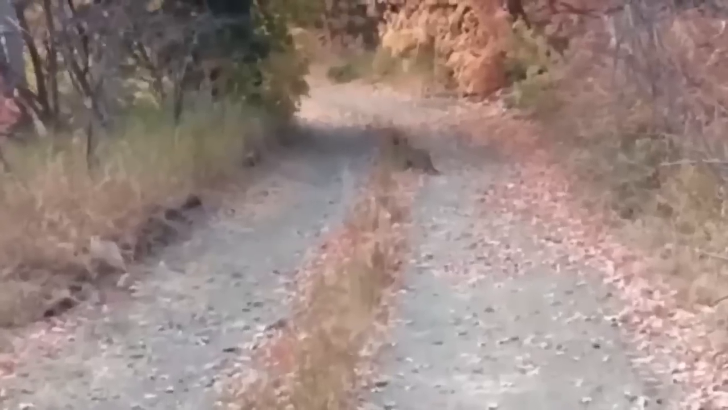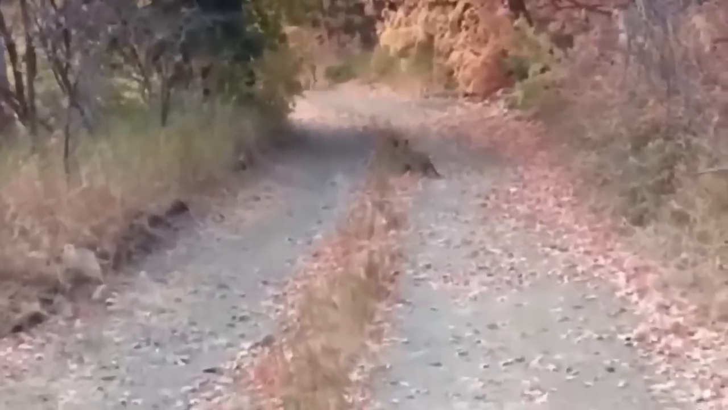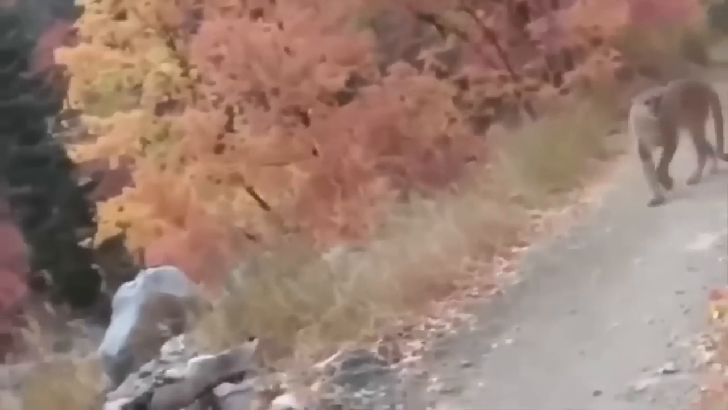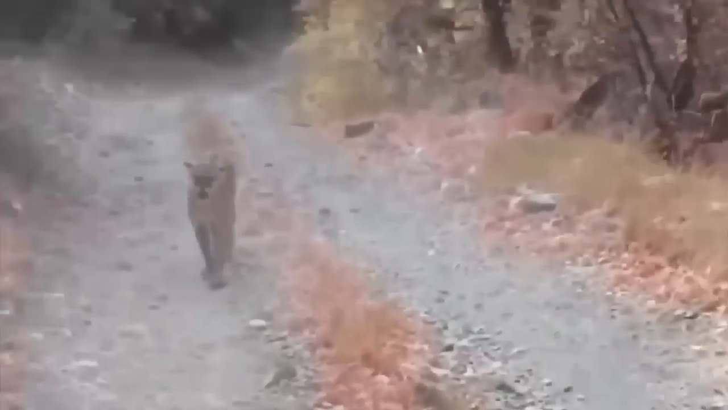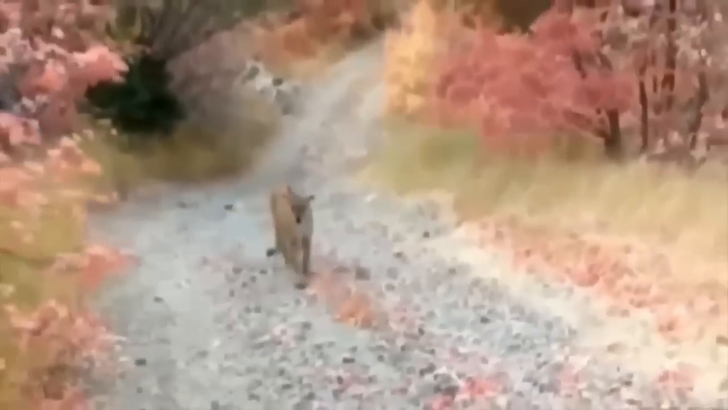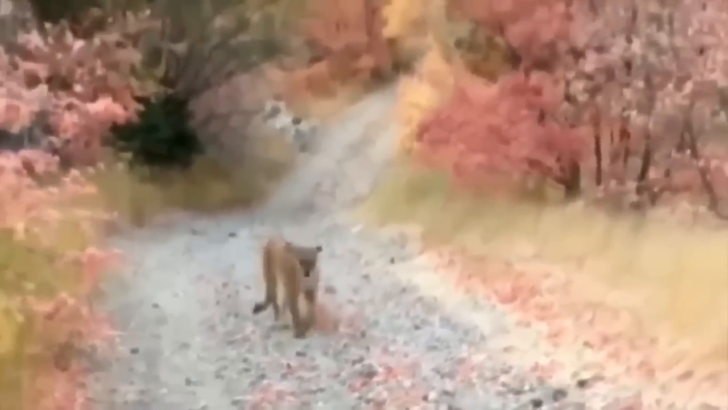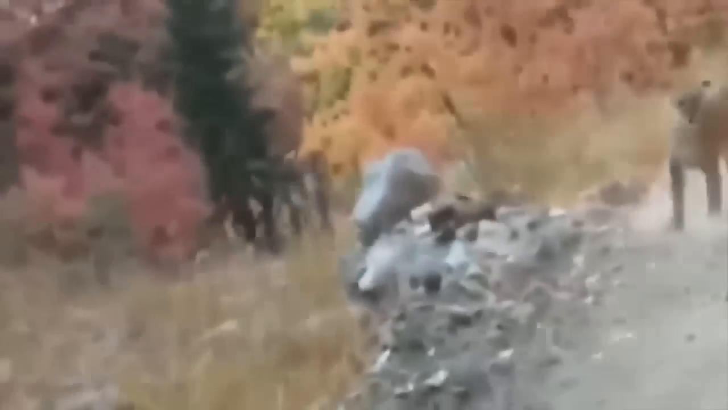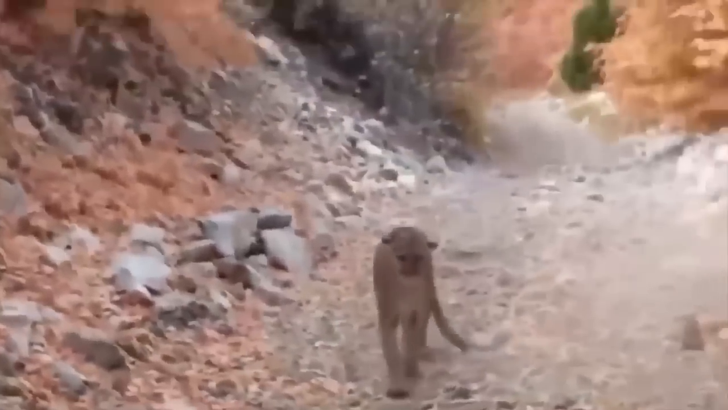This guy was out in the wilderness filming a video, just minding his own business, when all of a sudden he sees something bolting towards him like a bat out of hell. And guess what? It's a freaking mountain lion! Yeah, you heard me right. This guy is staring down a big, wild apex predator. But you know what's even crazier? He manages to narrowly escape like a boss. This dude had a seriously close call, but he lives to tell the tale, and we're all glad he made it out in one piece.